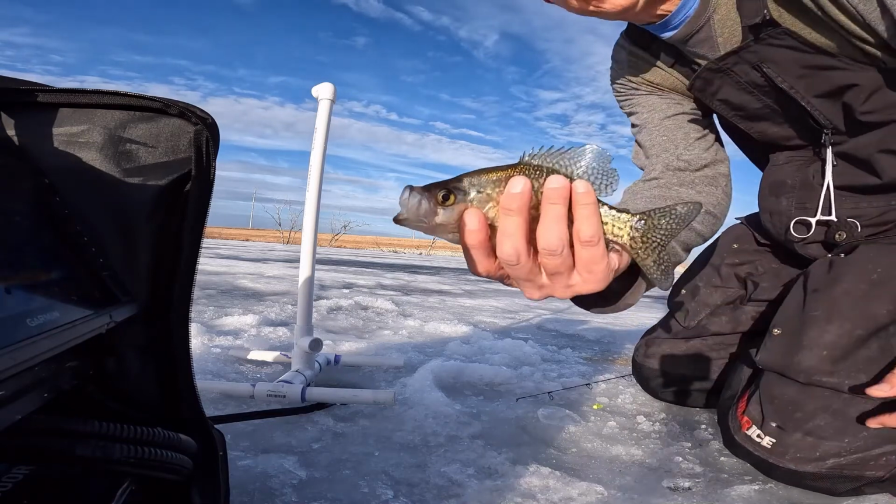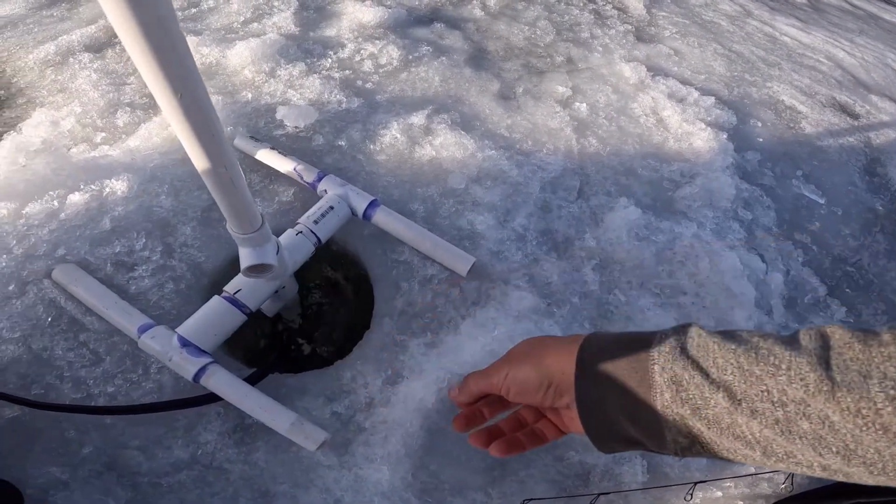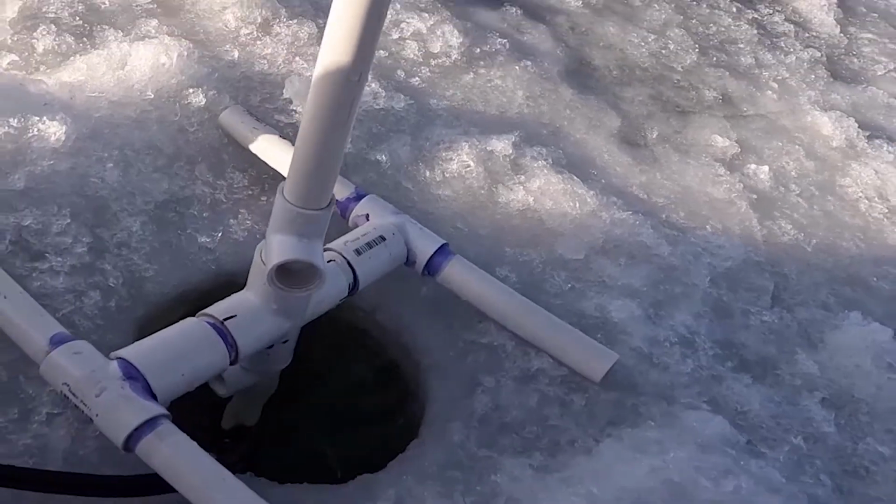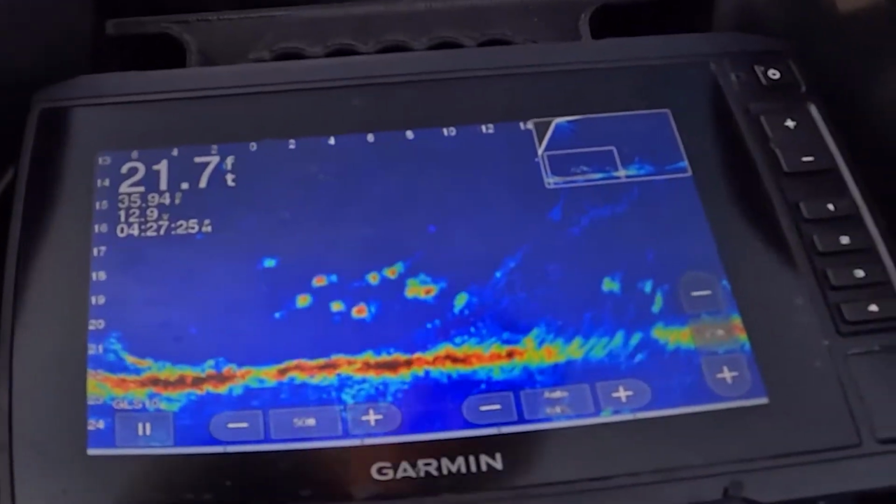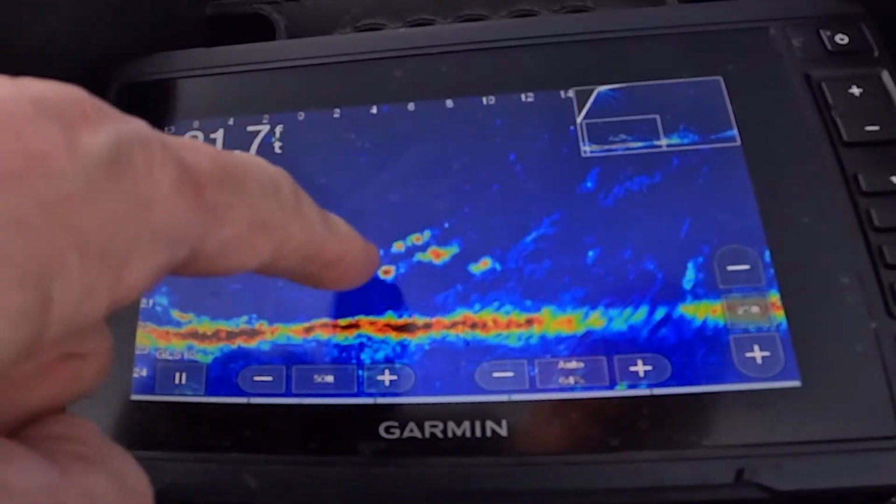There we go. Well, let's let him go now. Goodbye. These are all fish right here. All of these guys right there are fish.